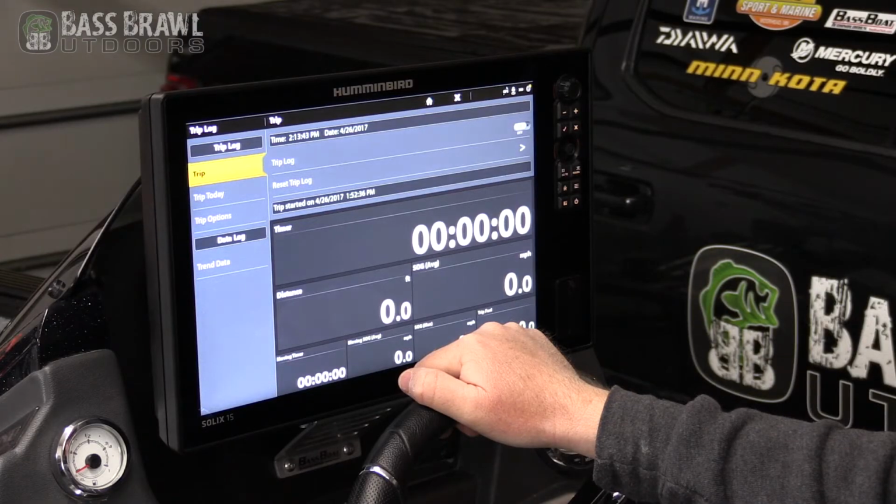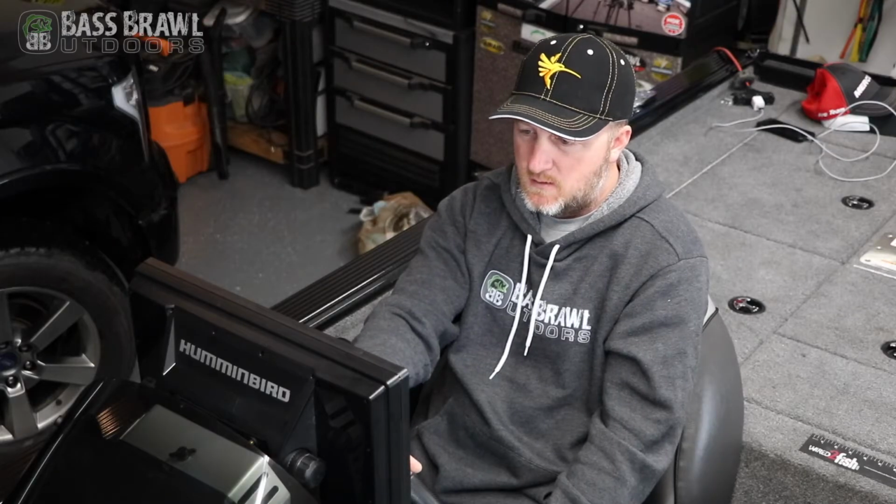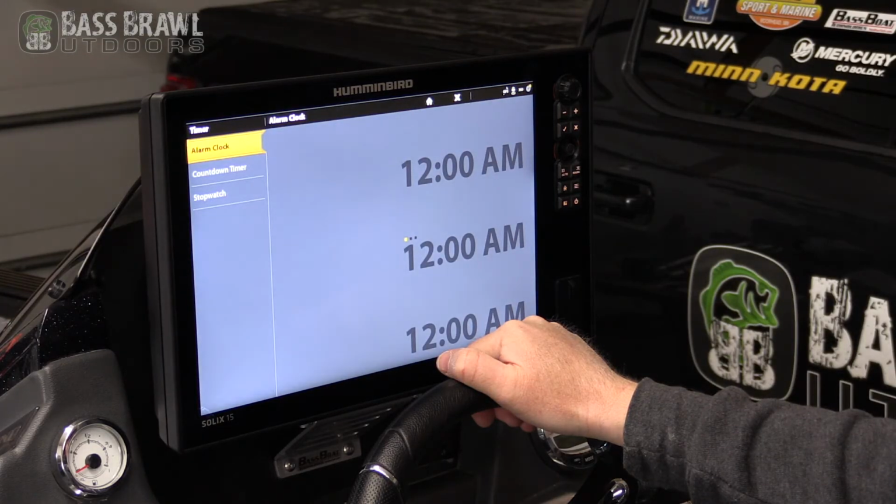That can keep track of your average speed, the distance you went. It can have a timer set up for it. Basically, it's just logging your trip. The next one over is just a separate timer.